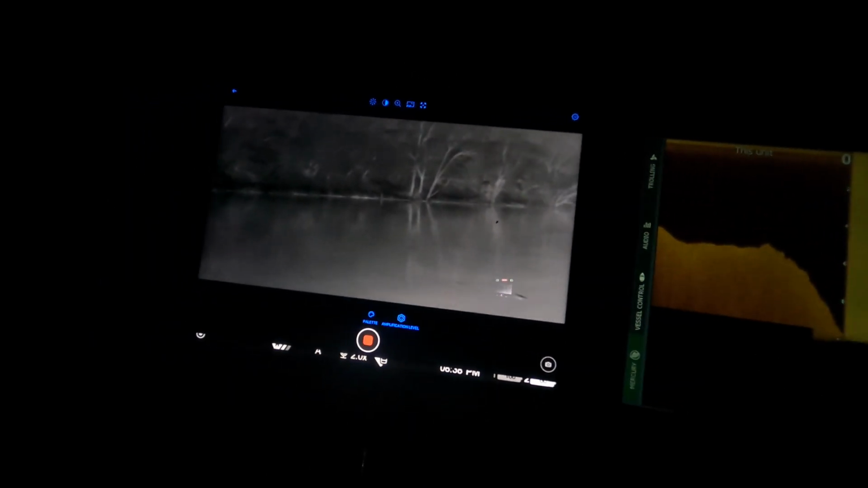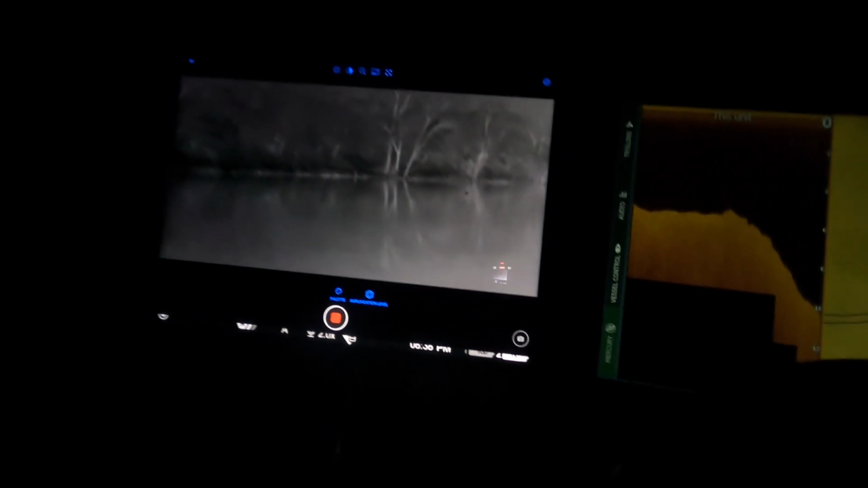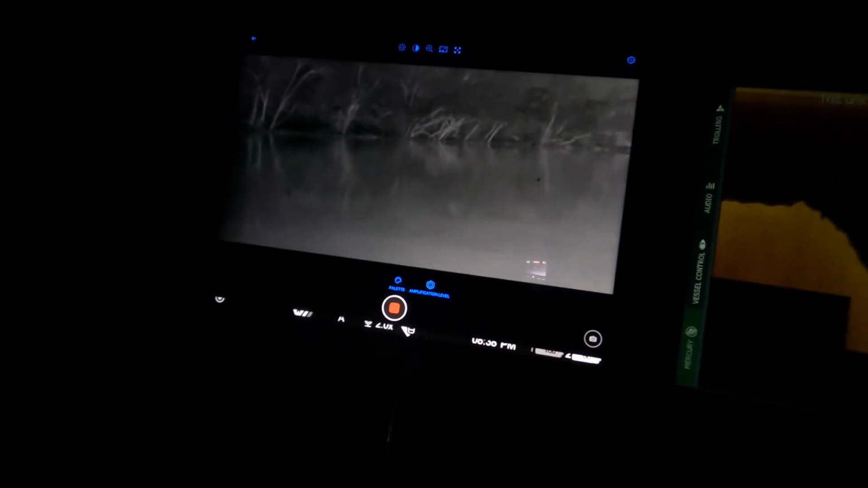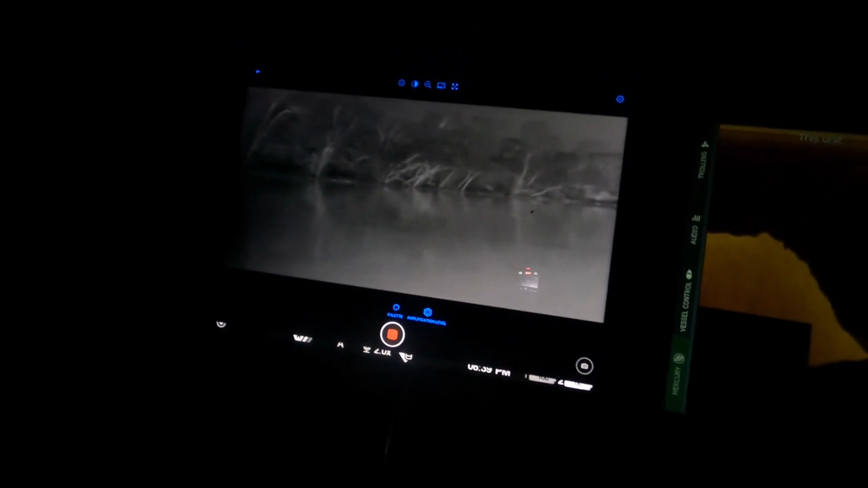Here we are, we're driving down the Daly, night time. Coming around this bend here. You can see everything, it's like daylight on the water. No spotlight. We replaced the spotlight with the thermal. I'm not gonna lie, it's a bit unnerving, I'm freaking out a little bit, but I can see everything. I can see stuff on the water better than I can with the spotlight, to be honest, because sticks stand out.